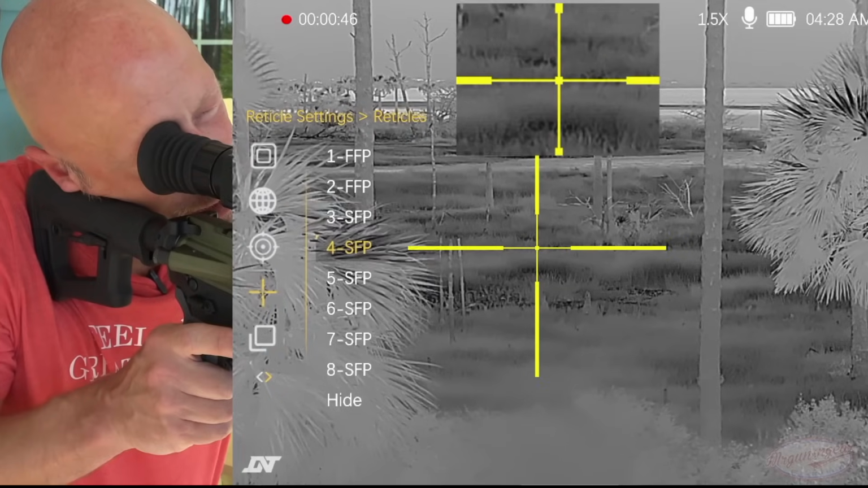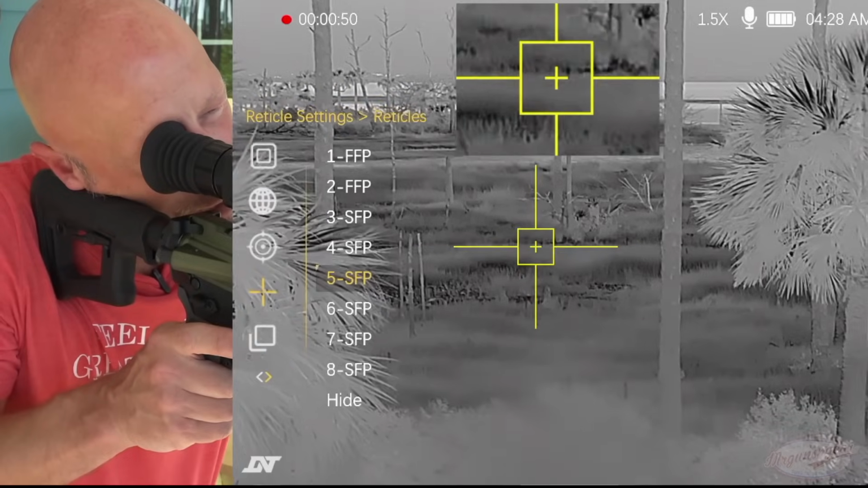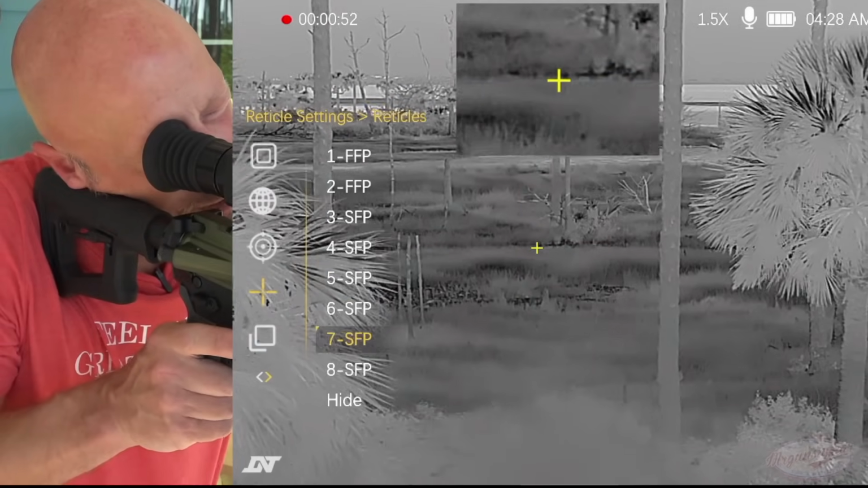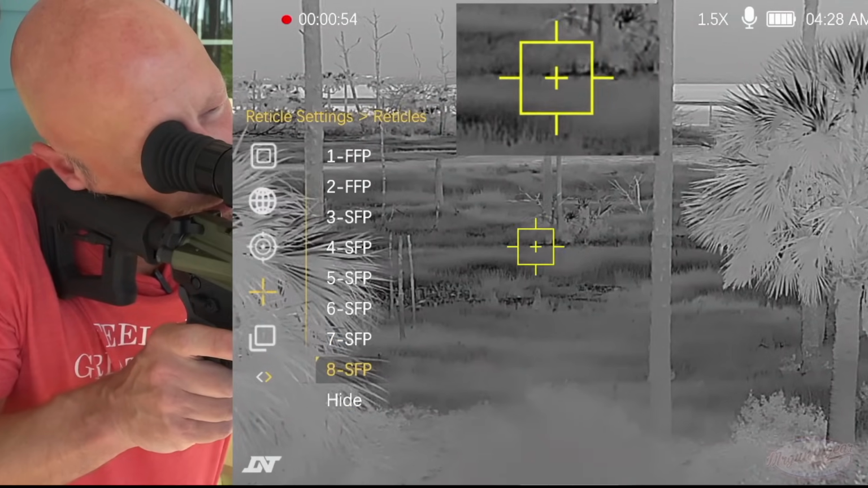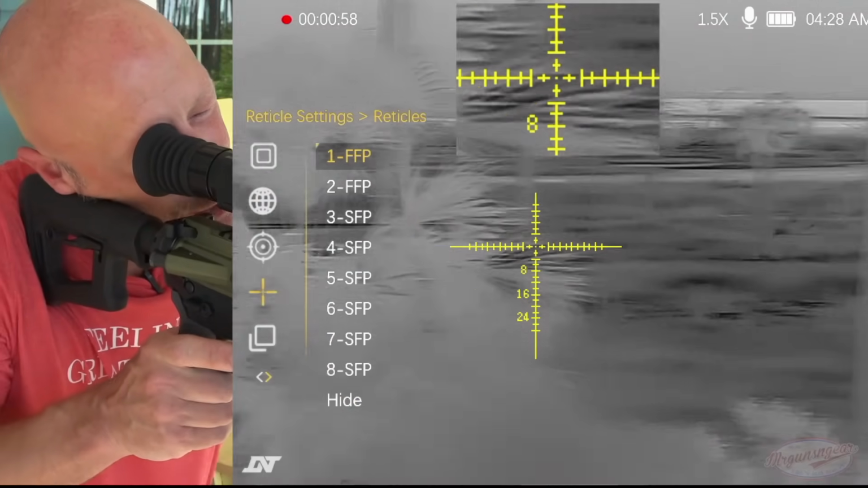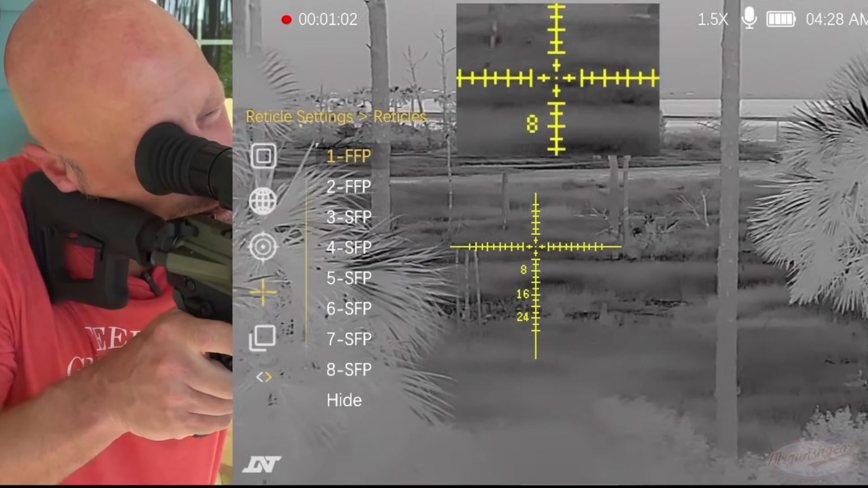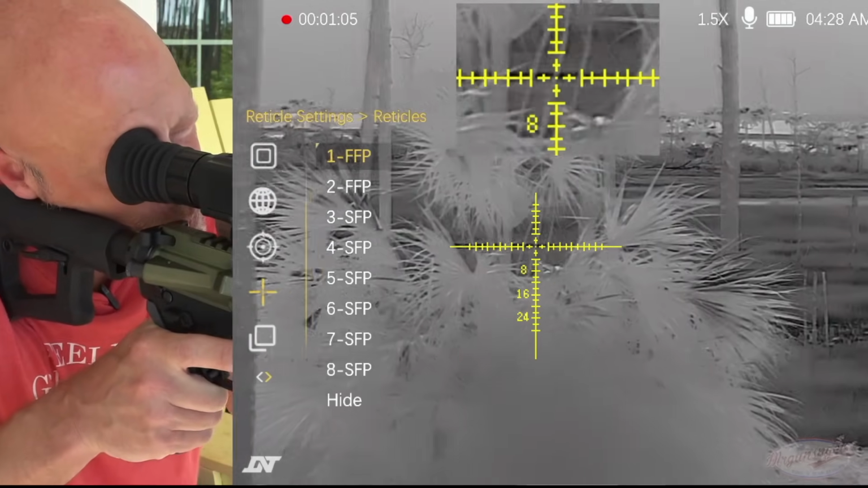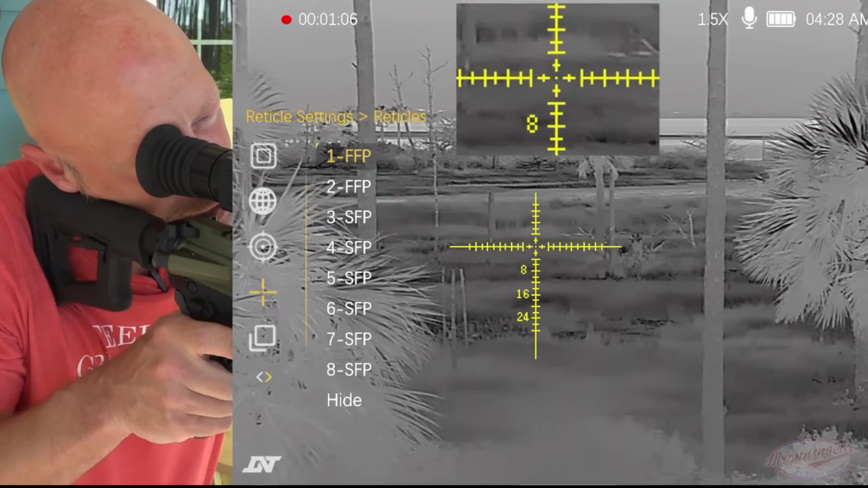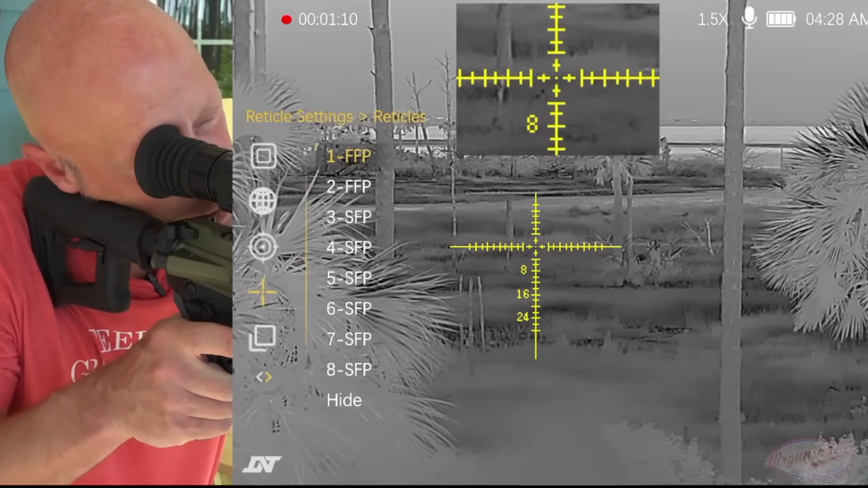And as you guys can see there, some of them are FFP, first focal plane, some of them are second focal plane, some of them are simple, some of them are a little bit more complex and give you a little bit more features. One thing I will tell you is that sort of a challenge, if you will, when shooting thermals at distance is reading the wind. It becomes much harder than it is with a regular scope. Not that it's easy with a regular scope, but I would just take that into consideration when thinking about which reticle you actually want to pick.